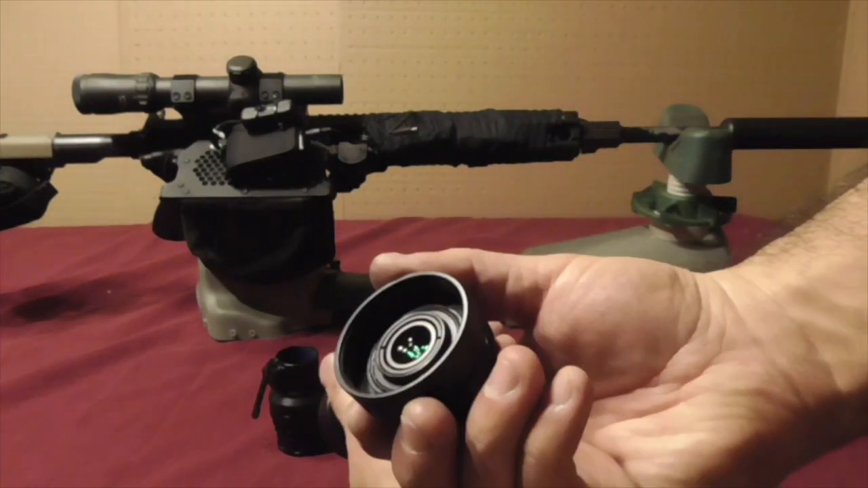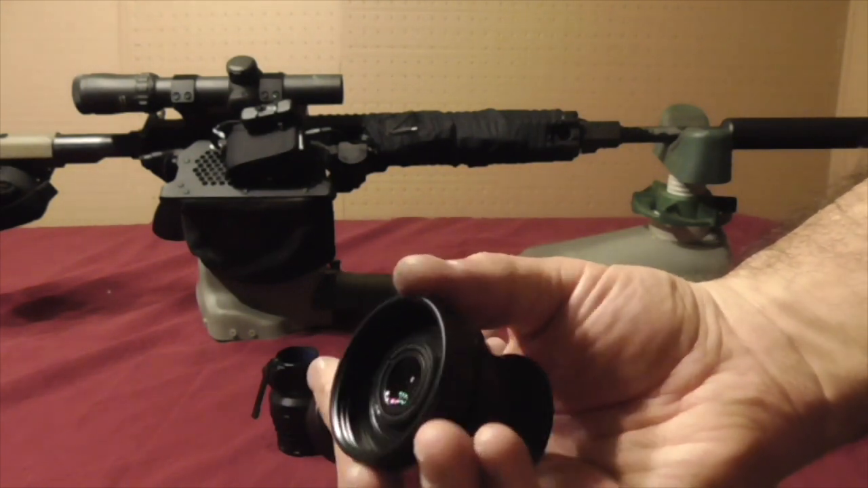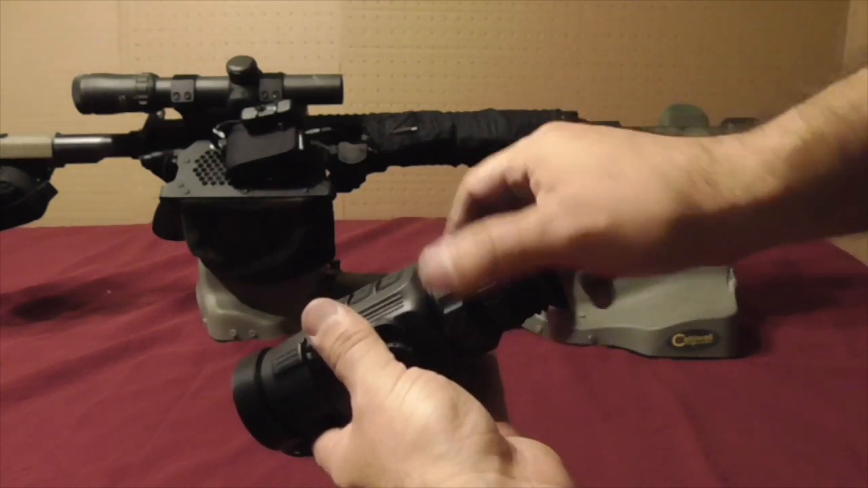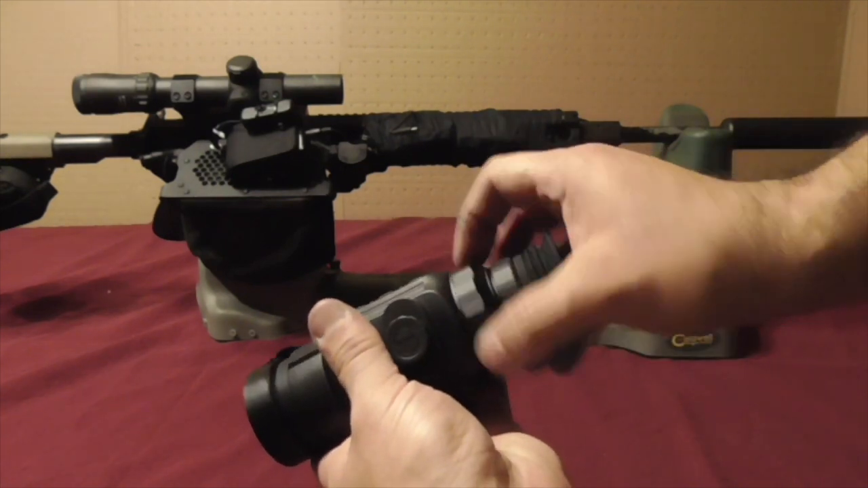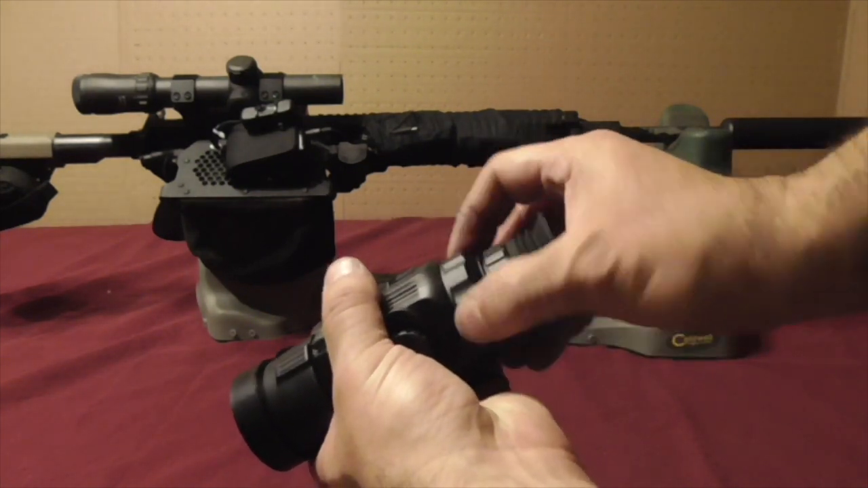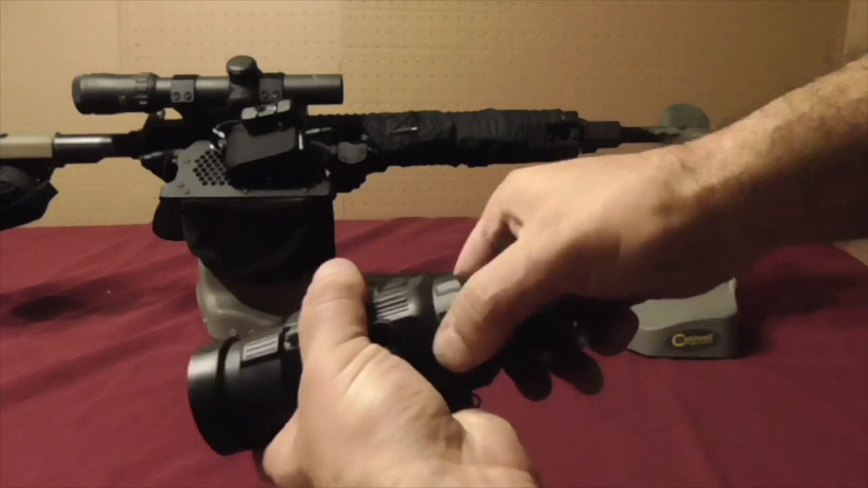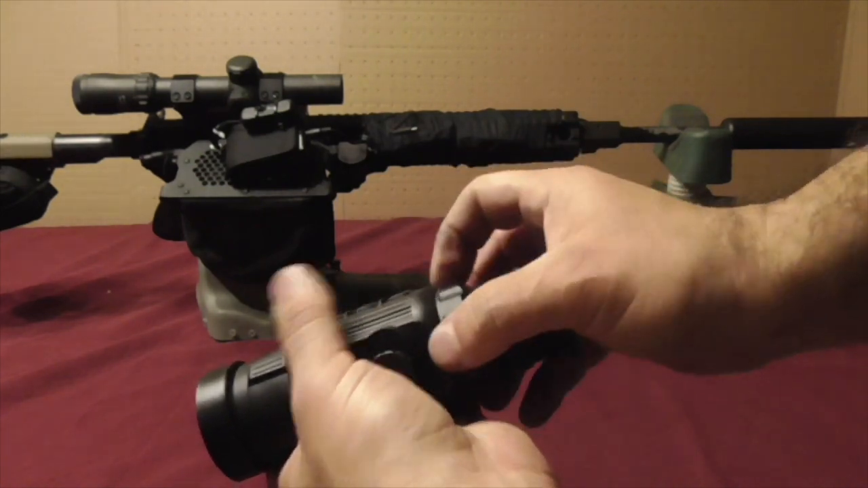You'll notice no magnet and no four-way key, so this simply might want some silicone or some sort of lubricant so you're not making that noise in the field. And then boom, it has a hard stop there. So with finger pressure only, you don't need tools or a wrench or anything.